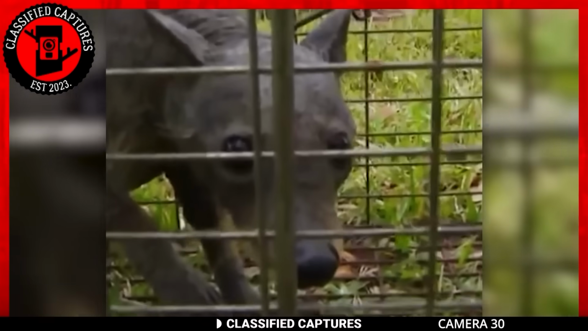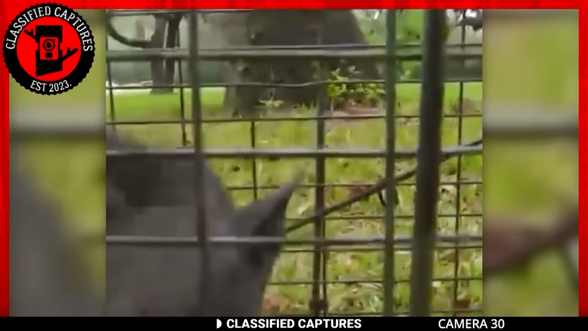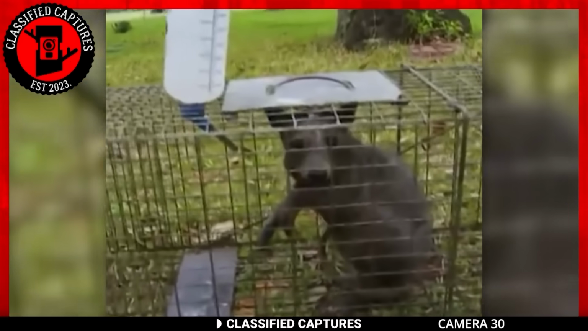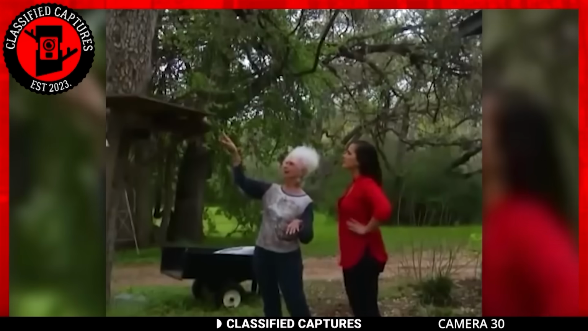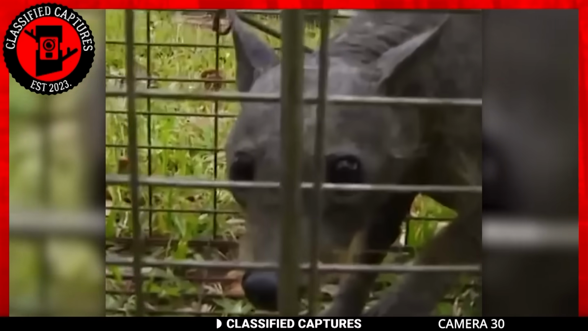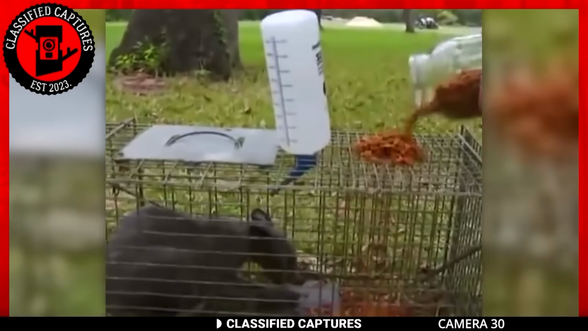Still on canine creatures, we move to southern Texas for our next clip. Have a look. The creature you see on your screen was captured by a couple while they were out exploring the woods. While we're unsure of how they managed to catch it, one thing is certain. When they captured the creature, they found it far from normal looking.